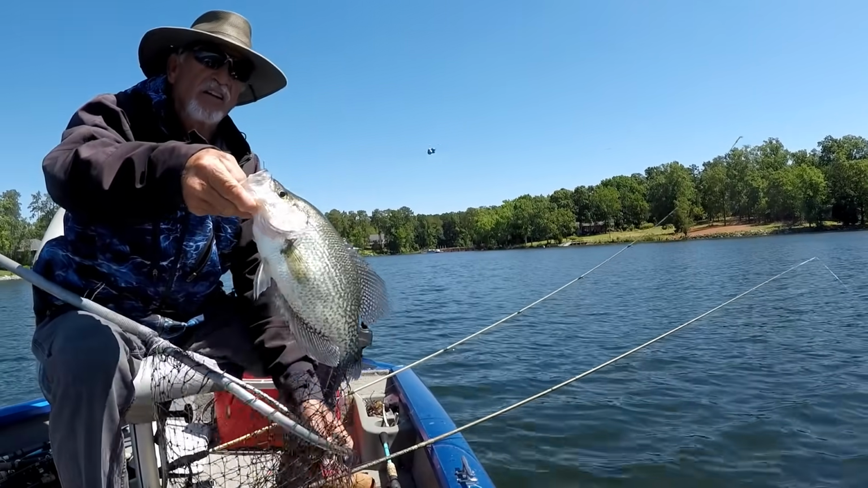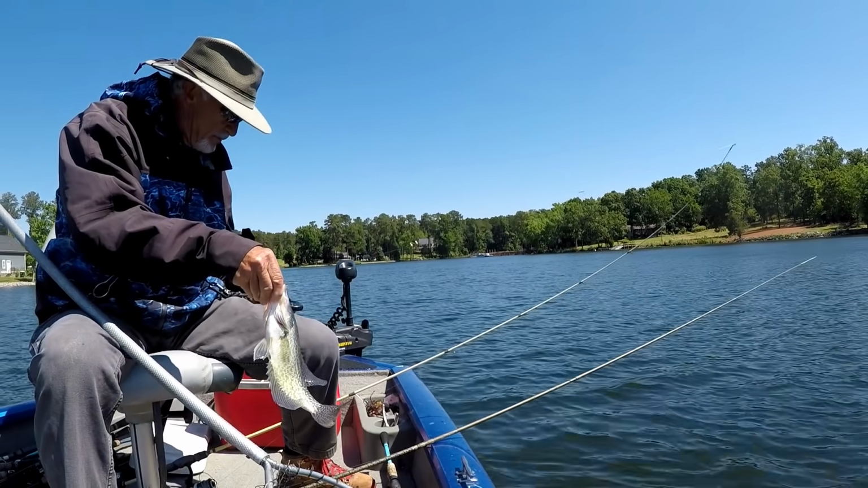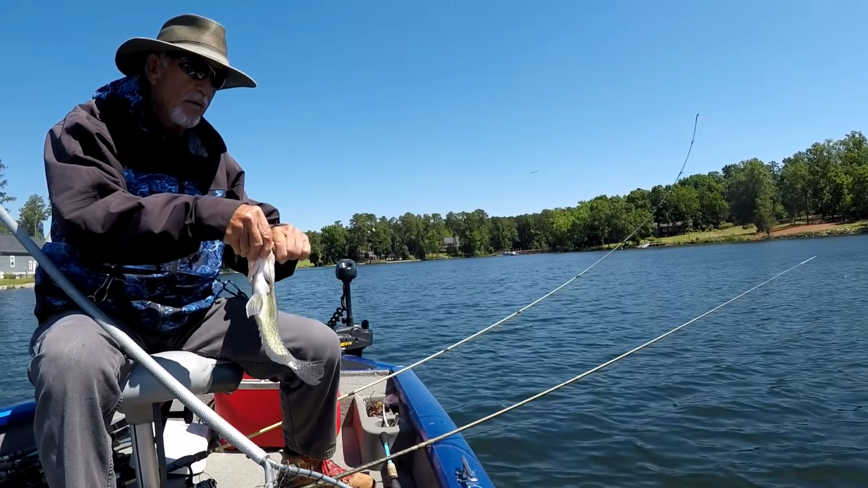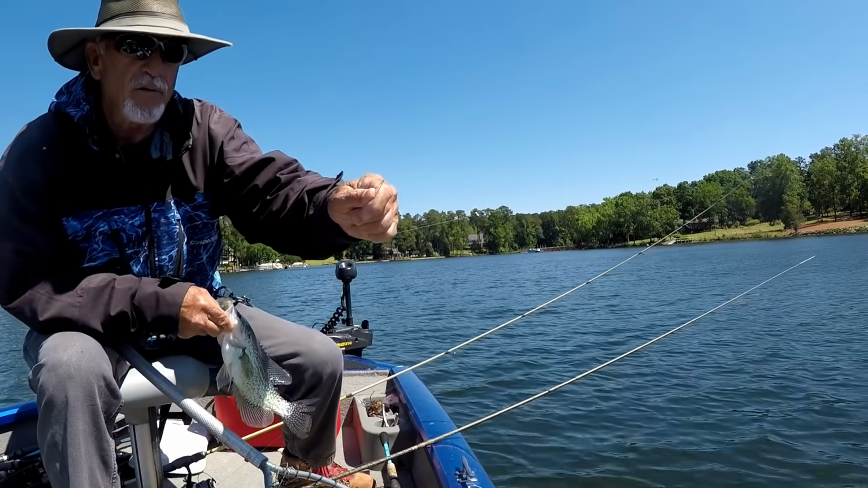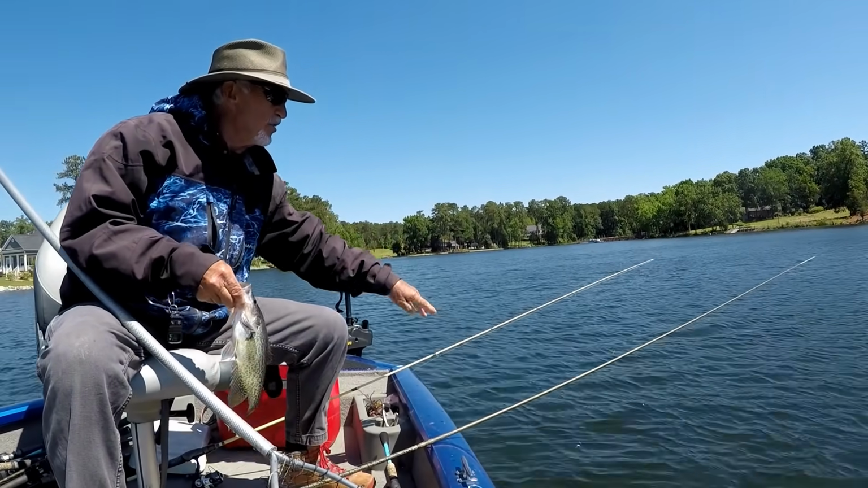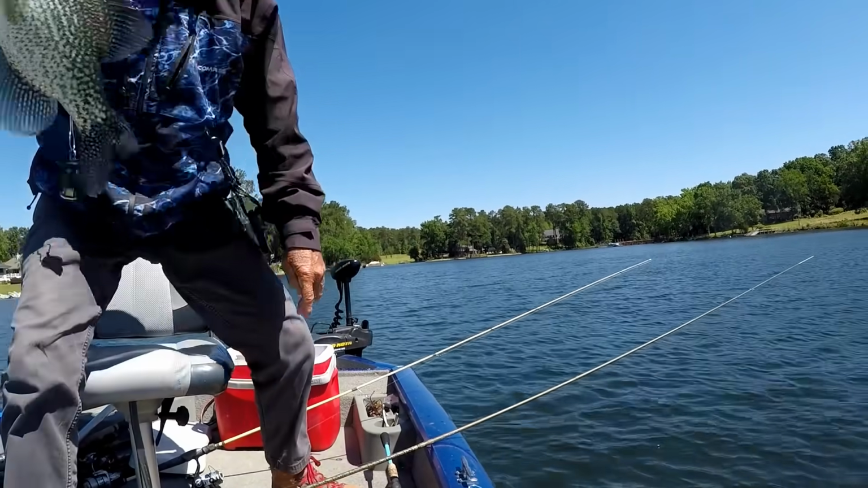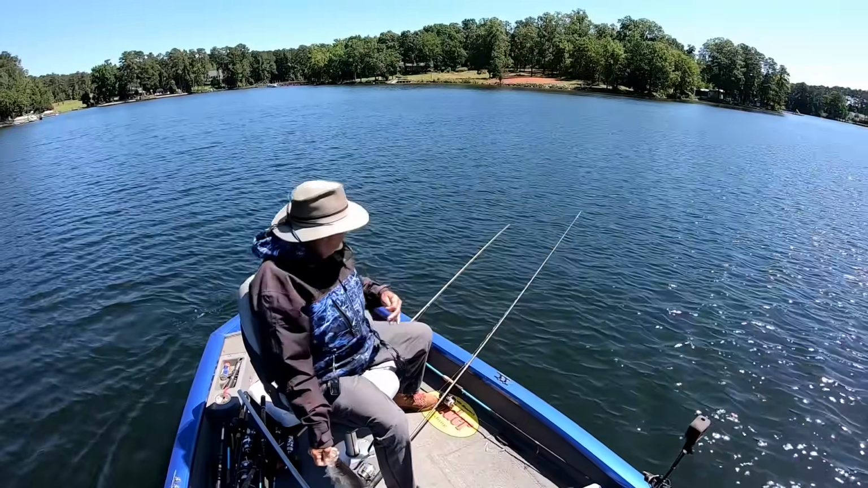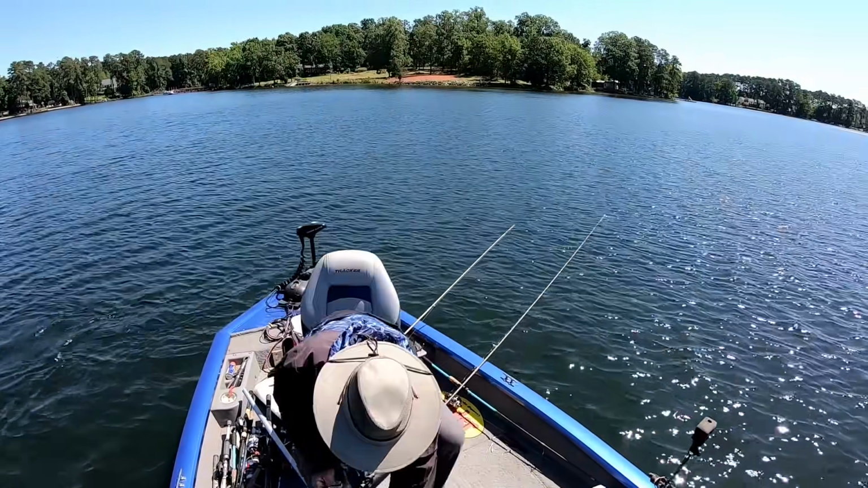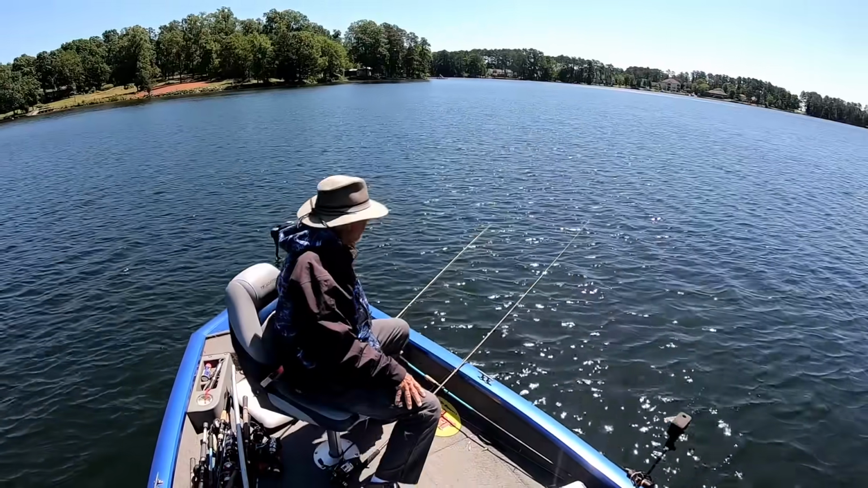People, look at the slab. Super dog Magnum slab. Tell you what, them little number 4 hooks. It's not a gold hook, it's just a regular color lead hook. So, look at that. Oh my goodness. It's doing the job on these crappies. Doing the job, folks.